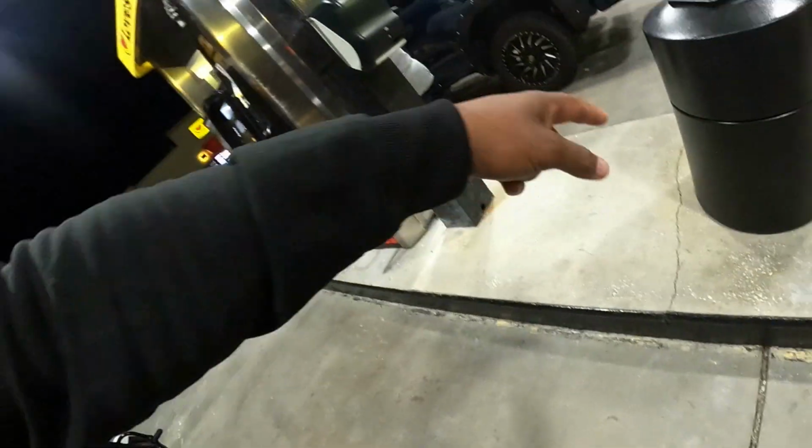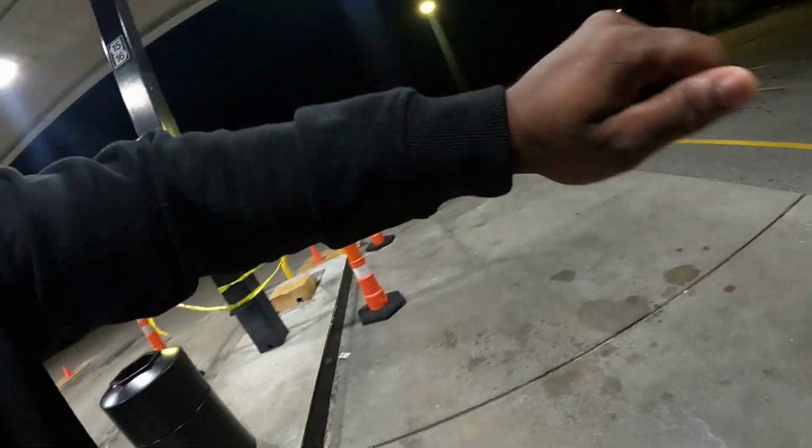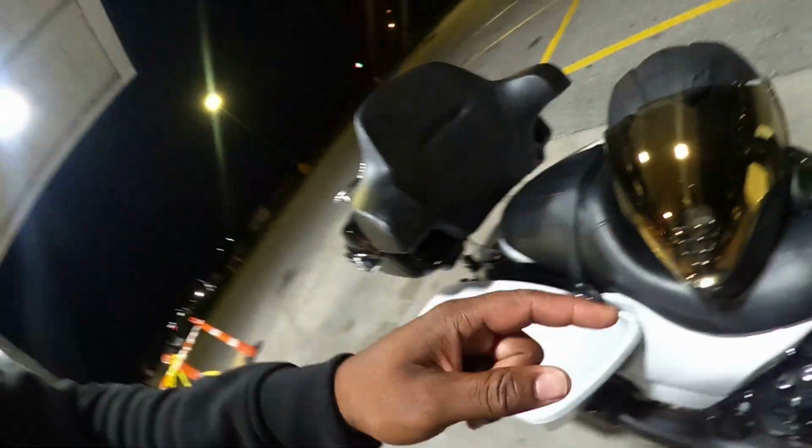So here's what I did. Well, I don't see it here. Some gas stations have the water and the windshield wiper. I used that water from the windshield wiper, wiped my visor, and everything was good.